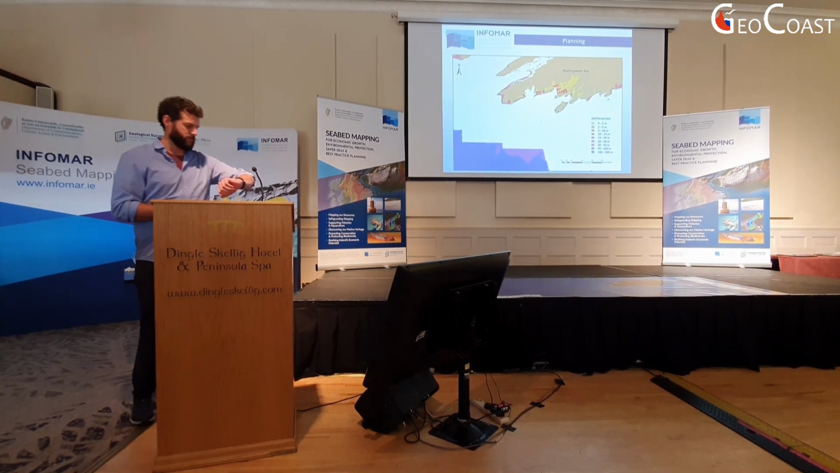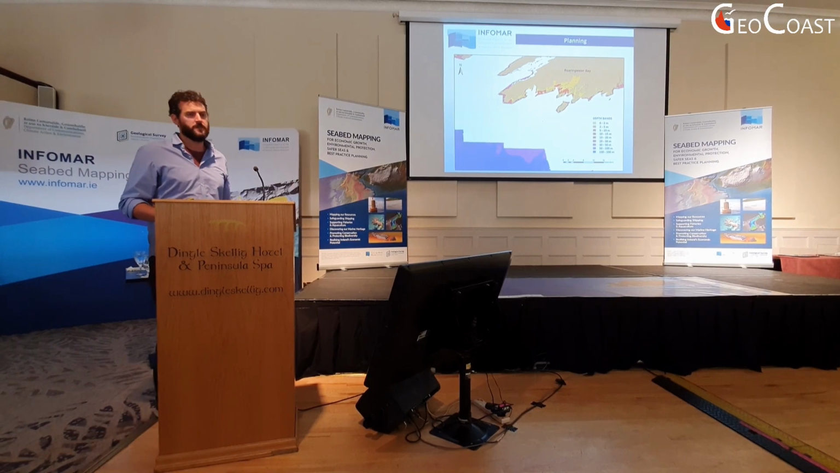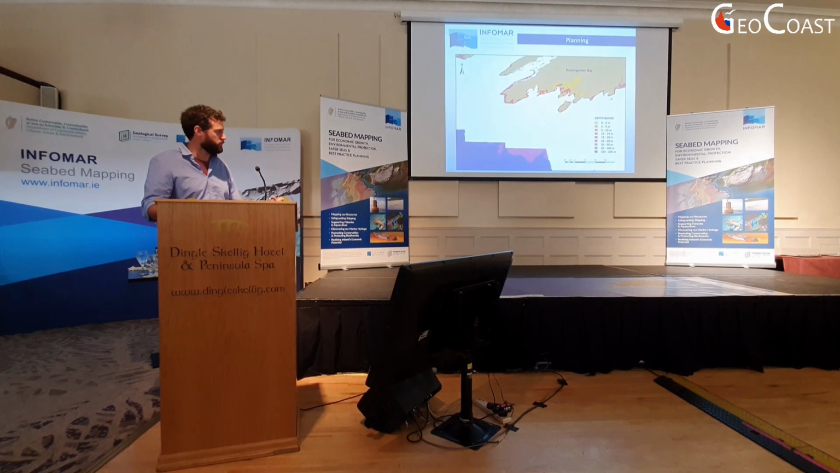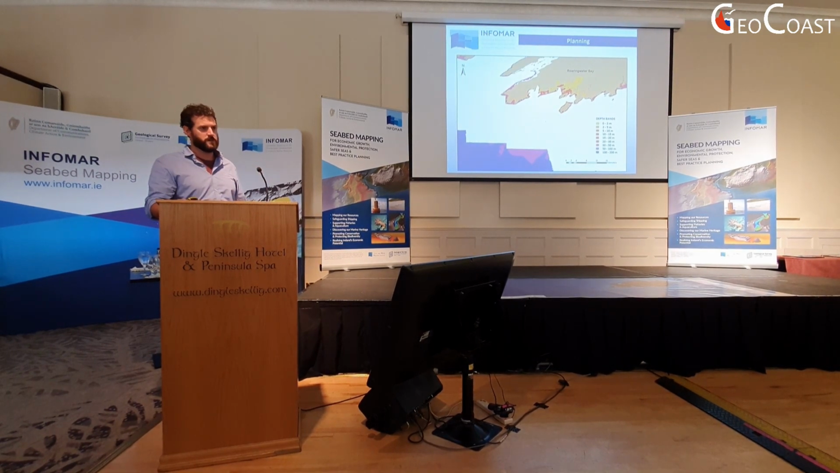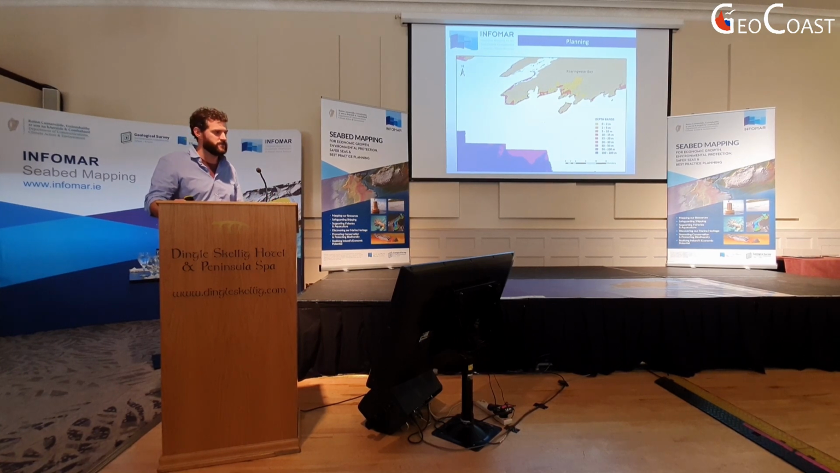So just a little bit, okay for time, a little bit on the planning, because we have to have all this finished by 2026, and we're looking at all these complex bays and stretches of coastline with different water depths. All the sonars behave differently depending on depth of vessels, but achieve different coverage depending on conditions.